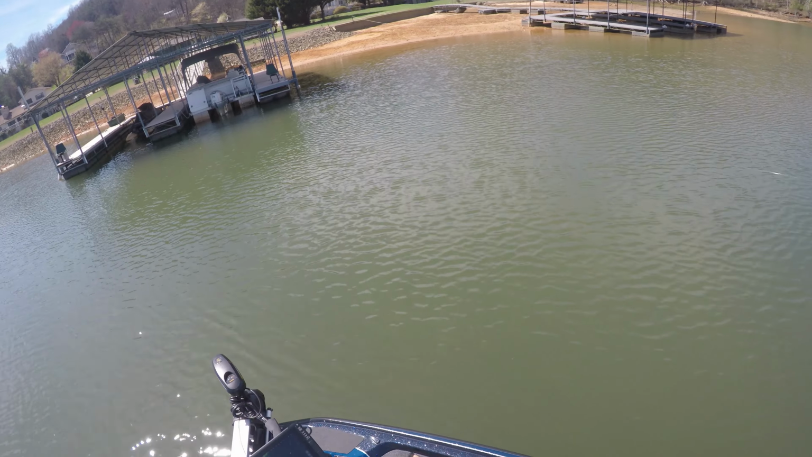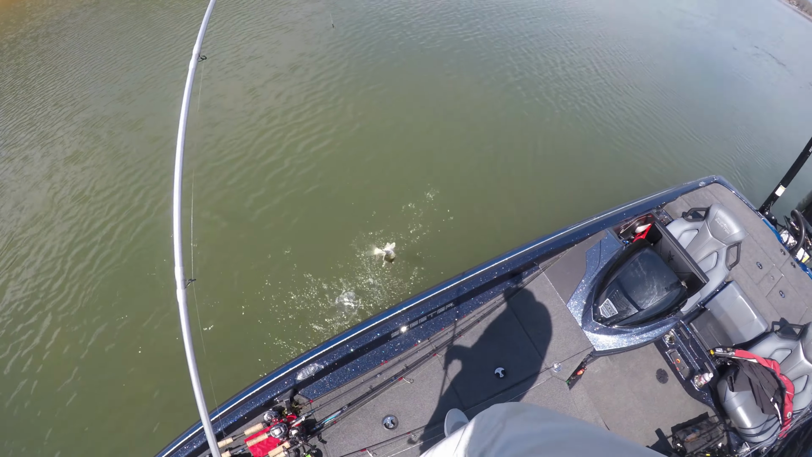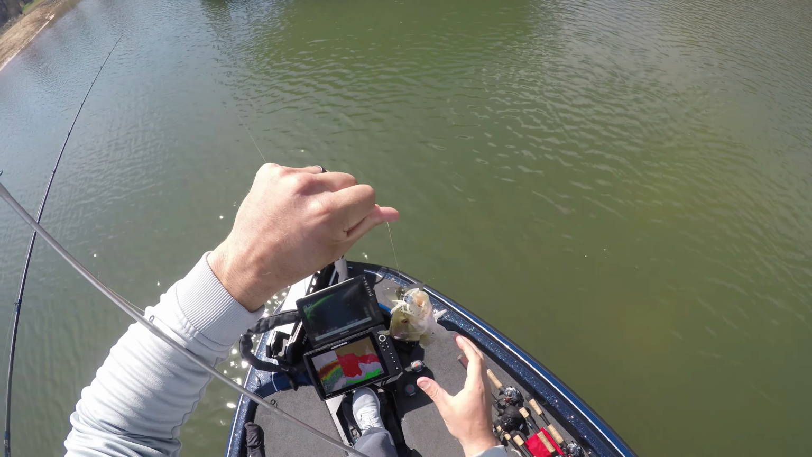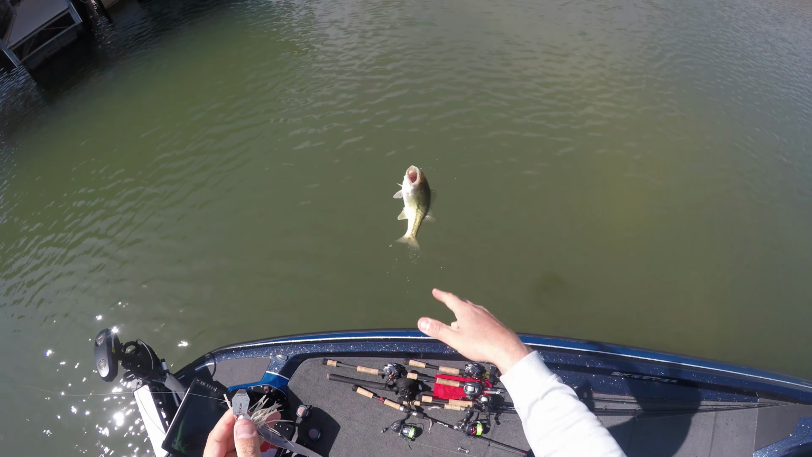There he is. Dang biggin', dude. Or not a biggin', but second cast with the chatterbait. With the old chatter snatch. Crazy.